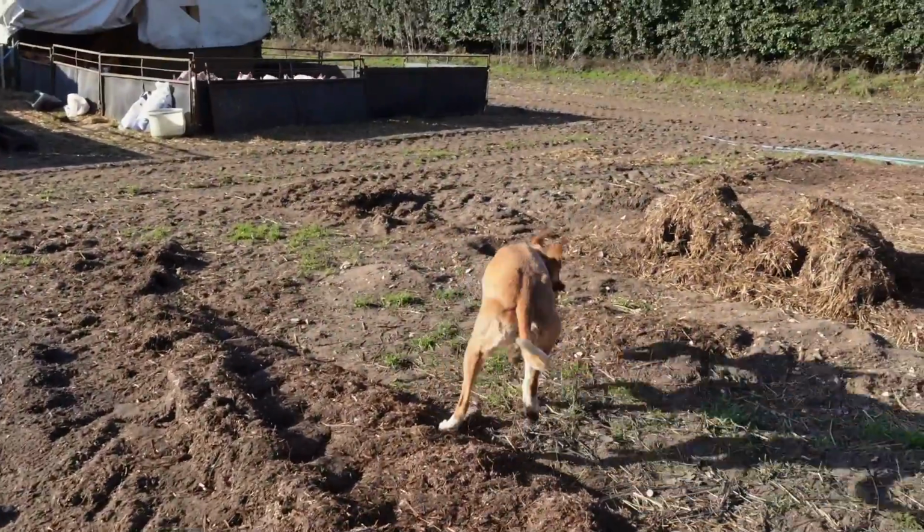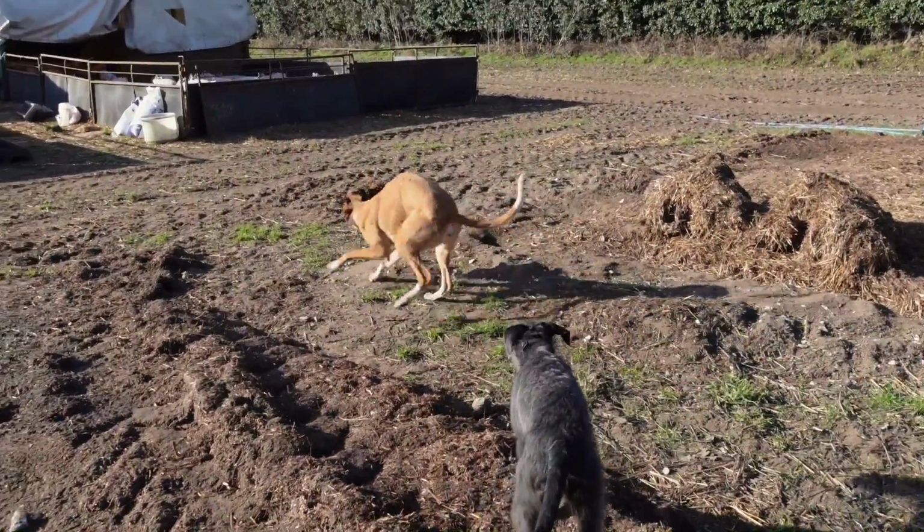A good lurcher at work, legally, is a joy to watch. The other side of the coin is this: gangs of poachers illegally killing wildlife, trashing crops, and threatening farmers and keepers with violence. Jim Barrington, animal welfare consultant to the Countryside Alliance, is visiting Essex keeper Geoff Garrod to find out about the problems he's having with hare poaching.